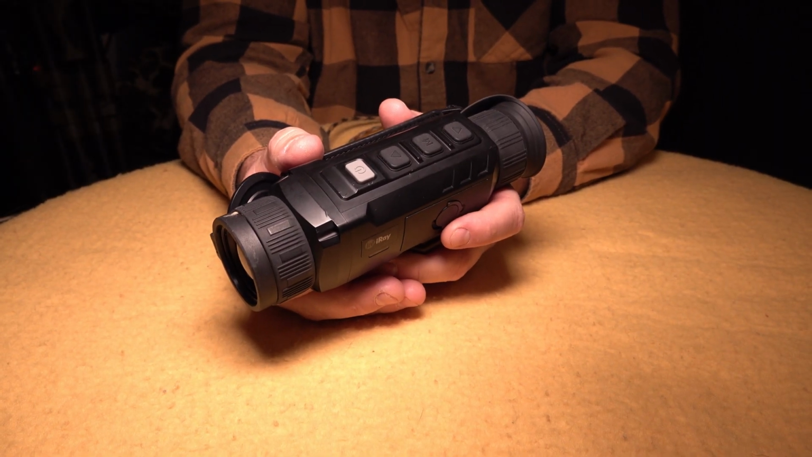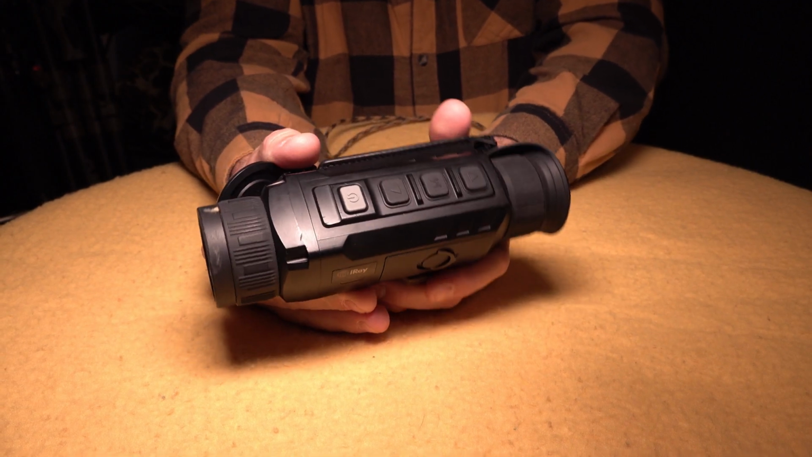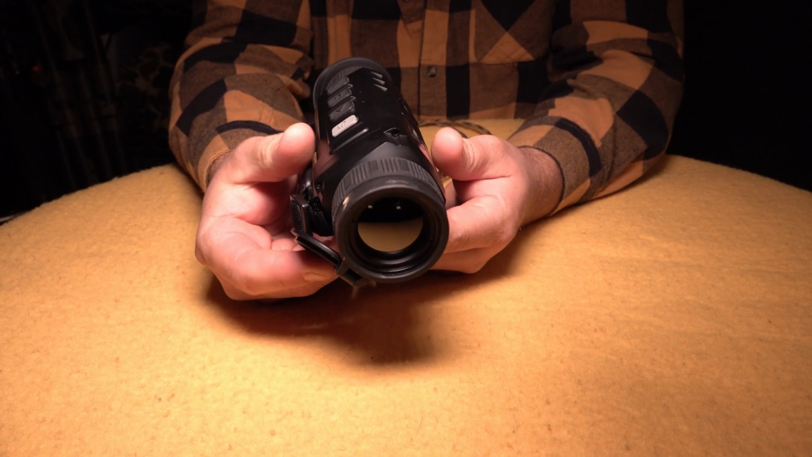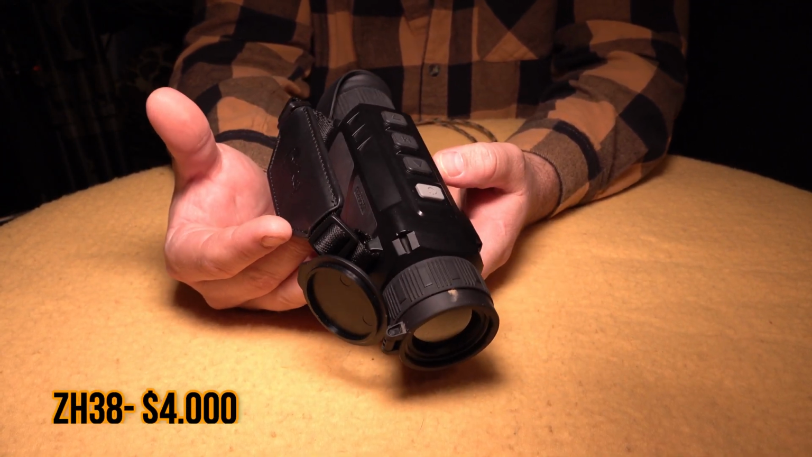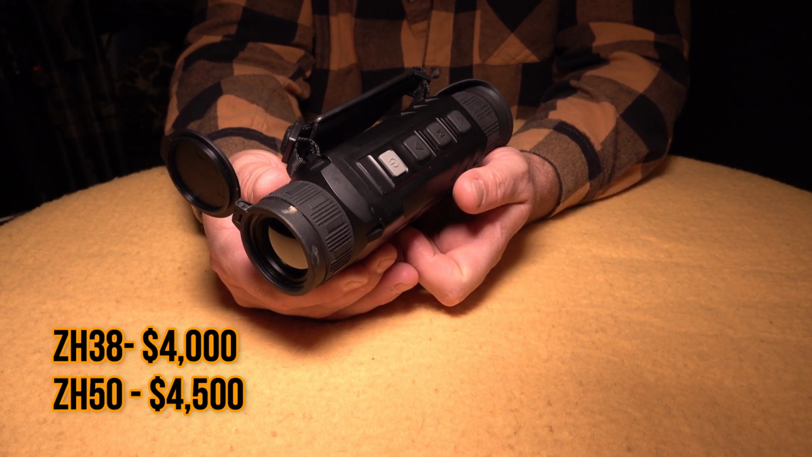Alright guys, so here is the infiRay Outdoor Zoom Series Dual Field of View Handheld Monocular. This is a 640 by 512 thermal handheld scanner. There are two versions of this: the ZH38, which is what this one is, and then there's also the ZH50.